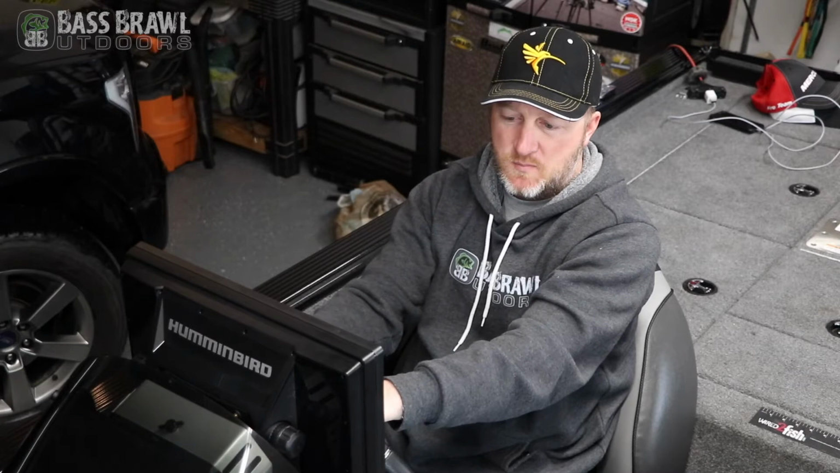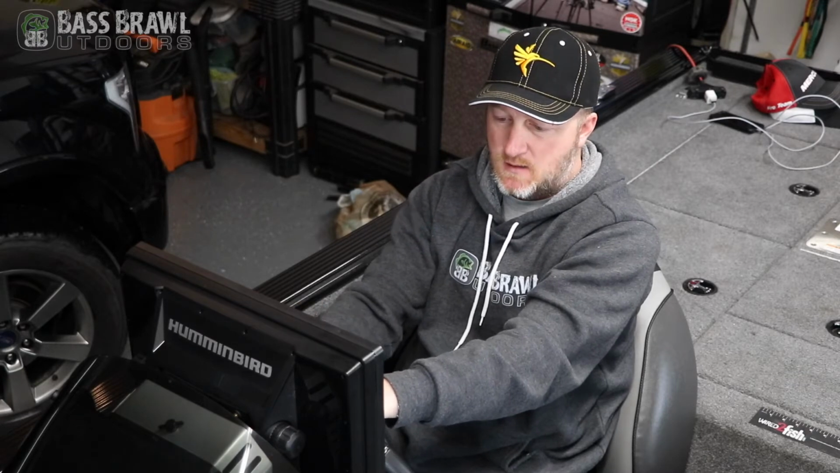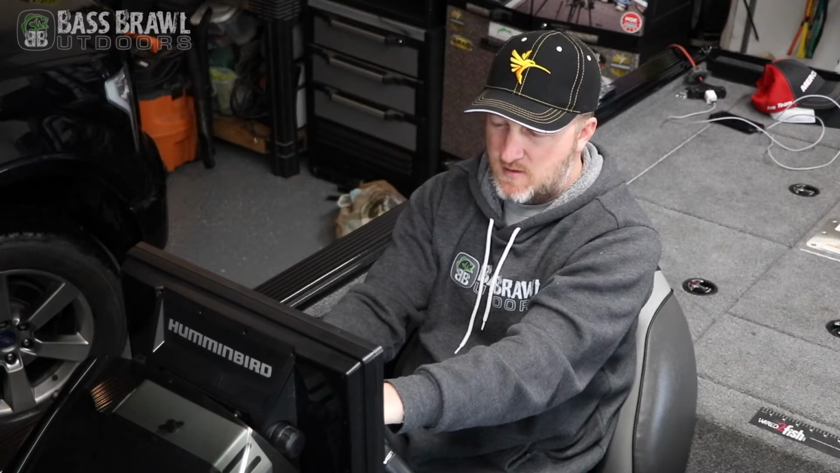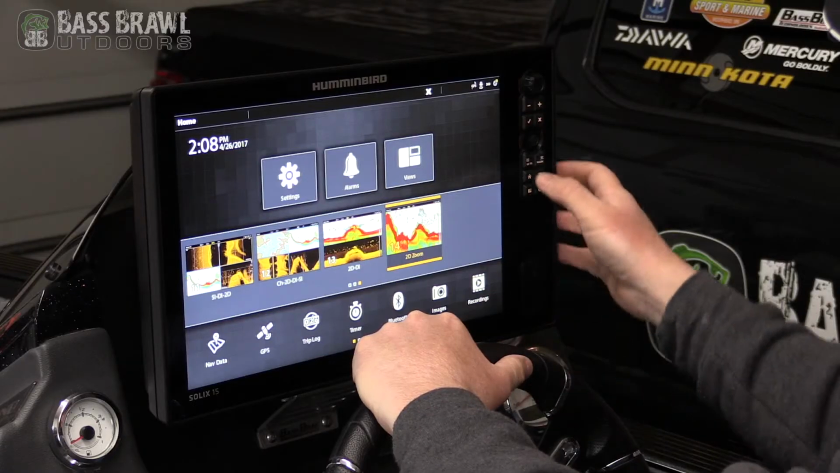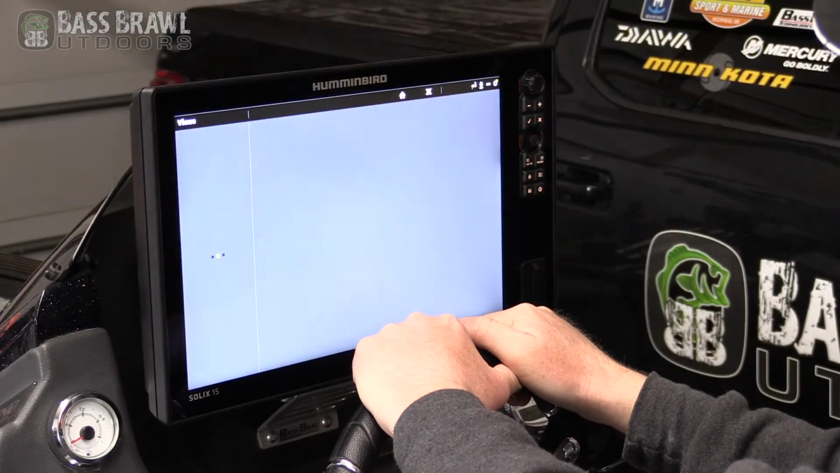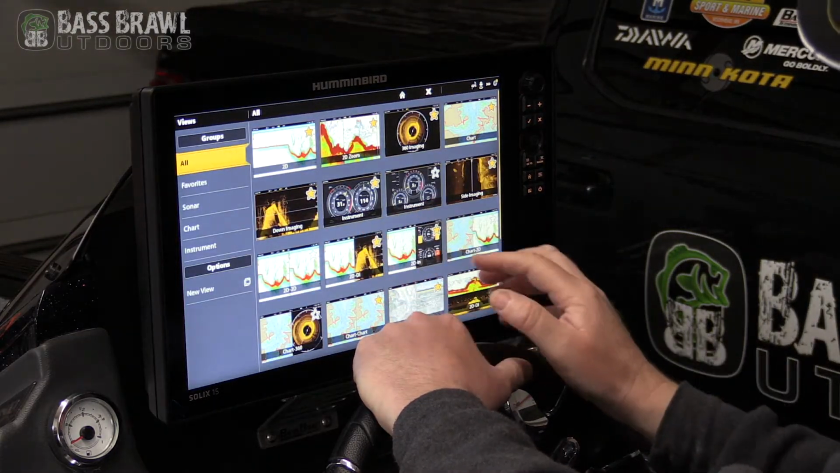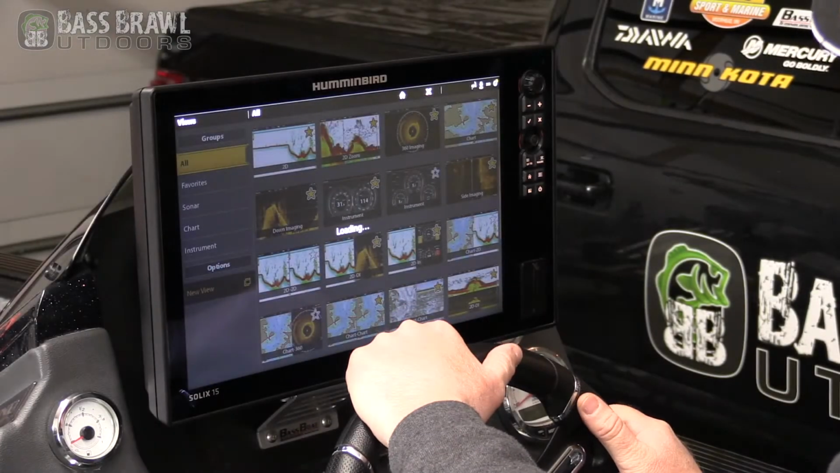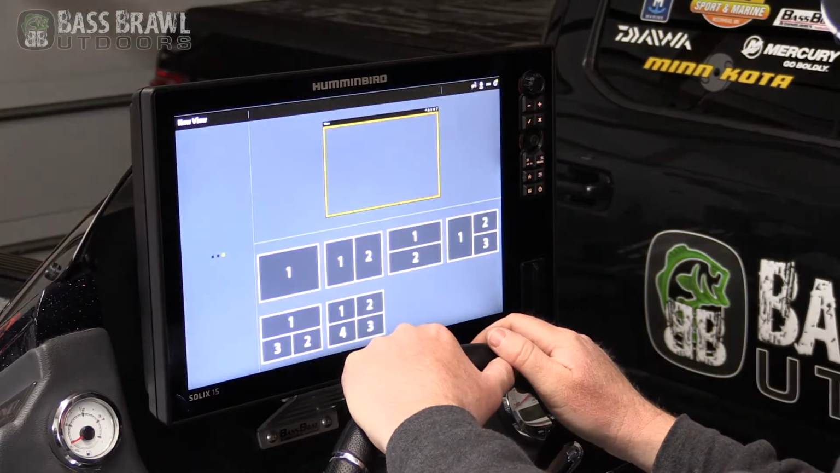When your unit comes, it has a bunch of presets. Most of those are pretty good info and laid out how you want it, but I always like to tweak those a little bit. So on your home page, if you click your views button, this is where you can change everything. So what I want to do is go to new view, and then it'll load up a bunch of templates.